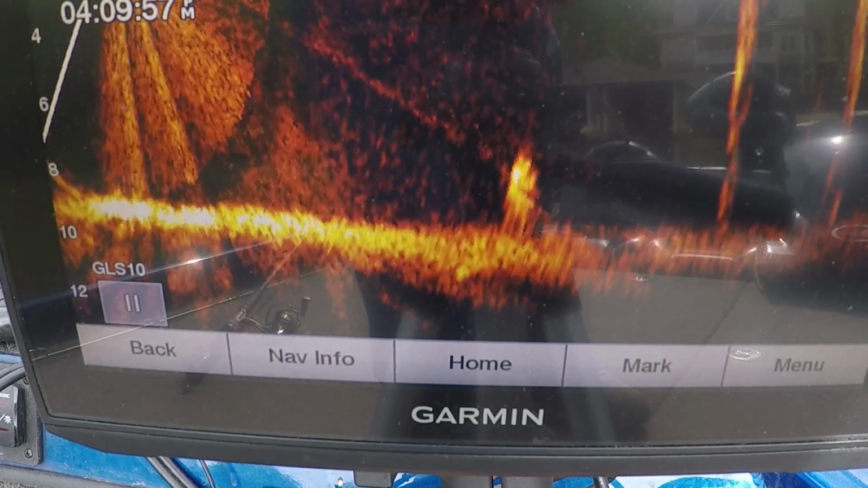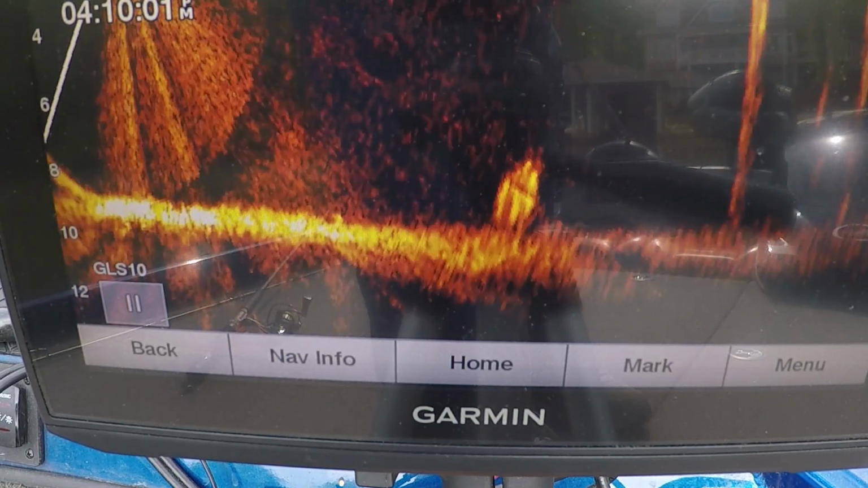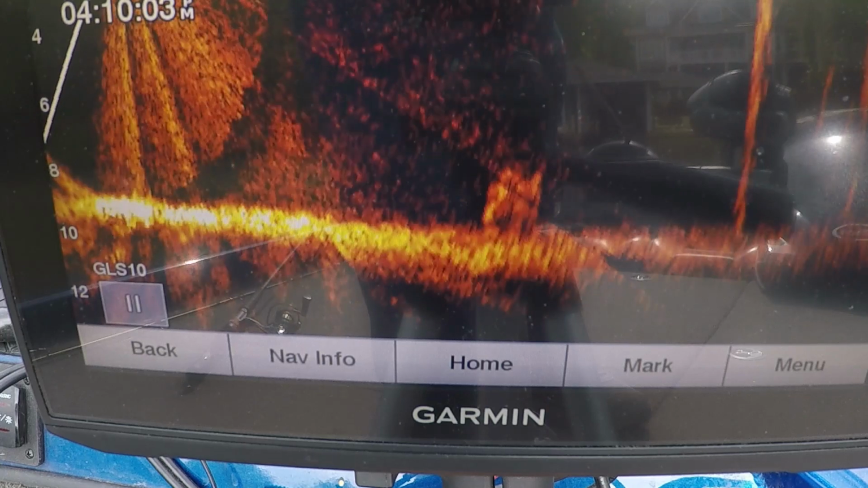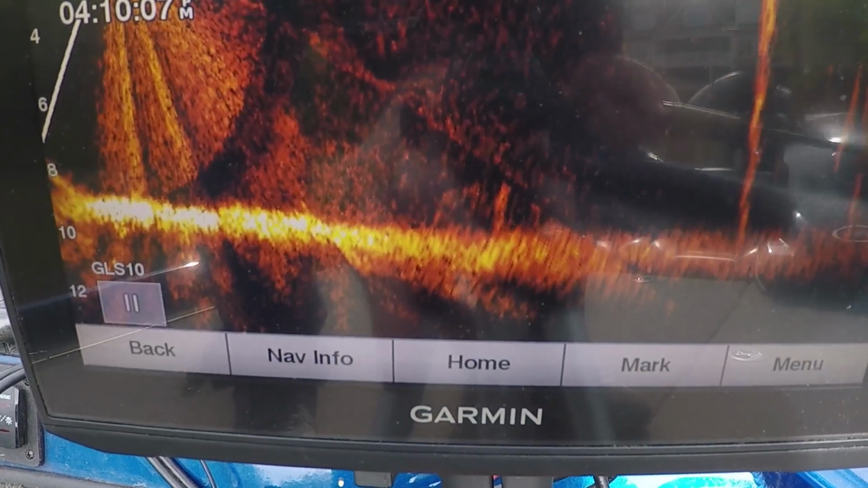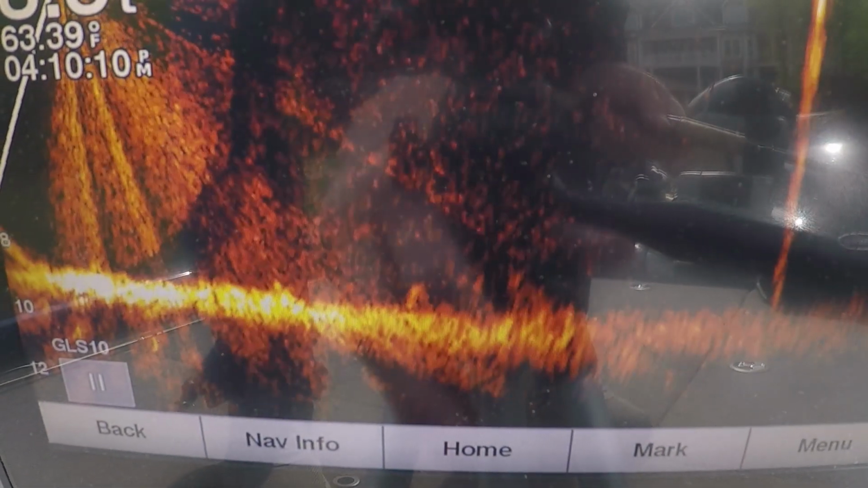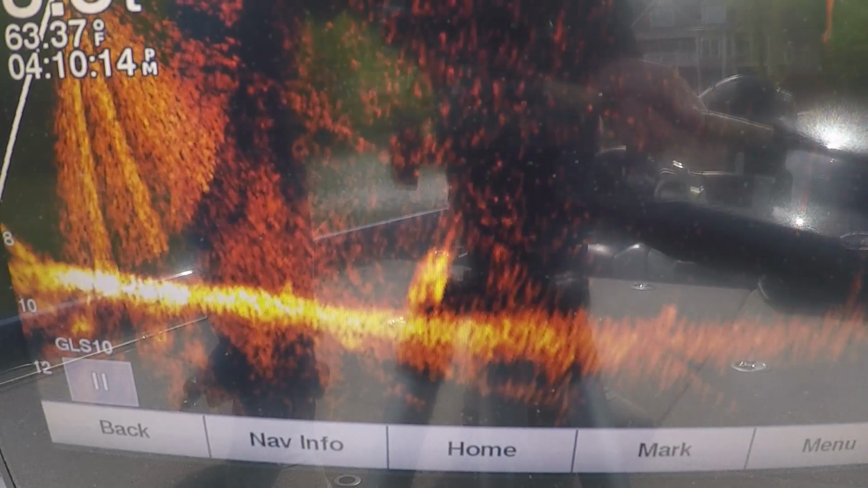20 feet. Gotta be a carp, doesn't it? See his tail moving? You can even see his tail moving, can't you? Get y'all a little closer. There he is.